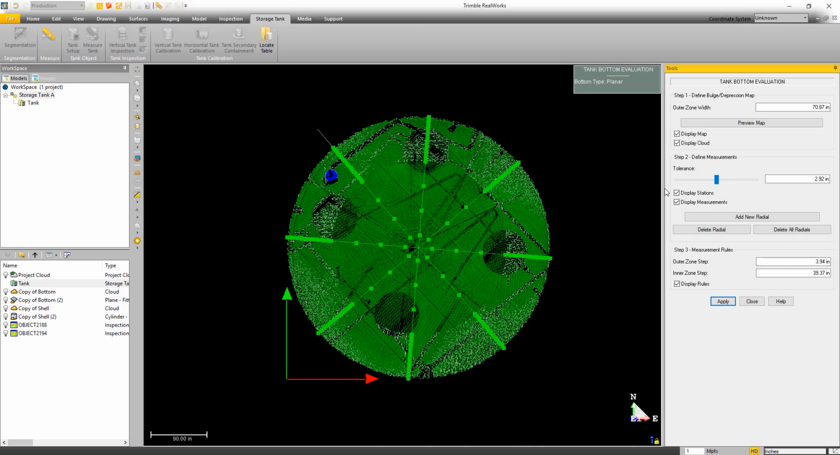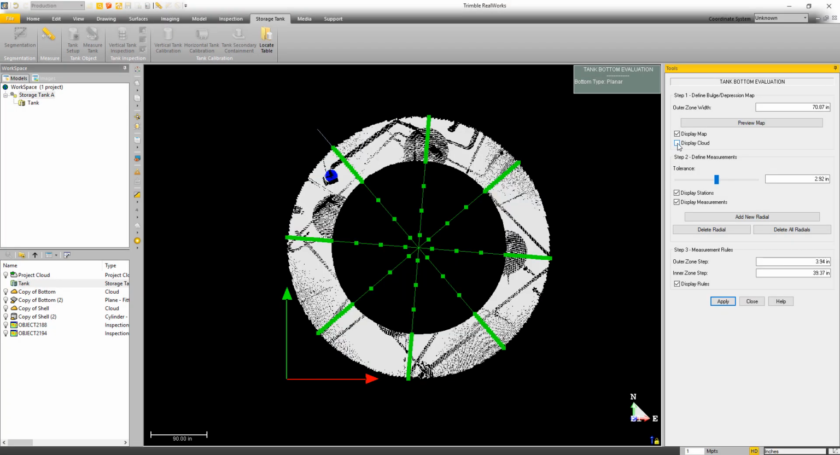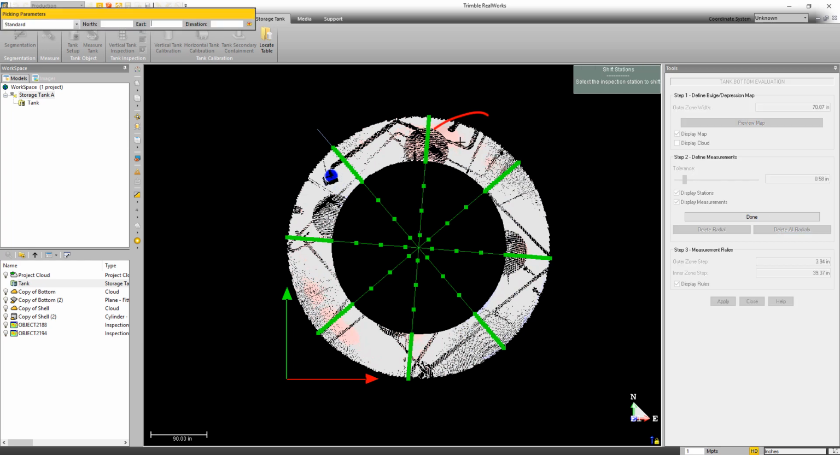If you use the Advanced Tank edition of Trimble RealWorks, you'll find that we've added a new bottom settlement capability to the tank inspection tool. This enables you to quickly identify areas of deformation and add additional inspection points to report on any that are out of tolerance. So version 11.1 has a little something for everyone.